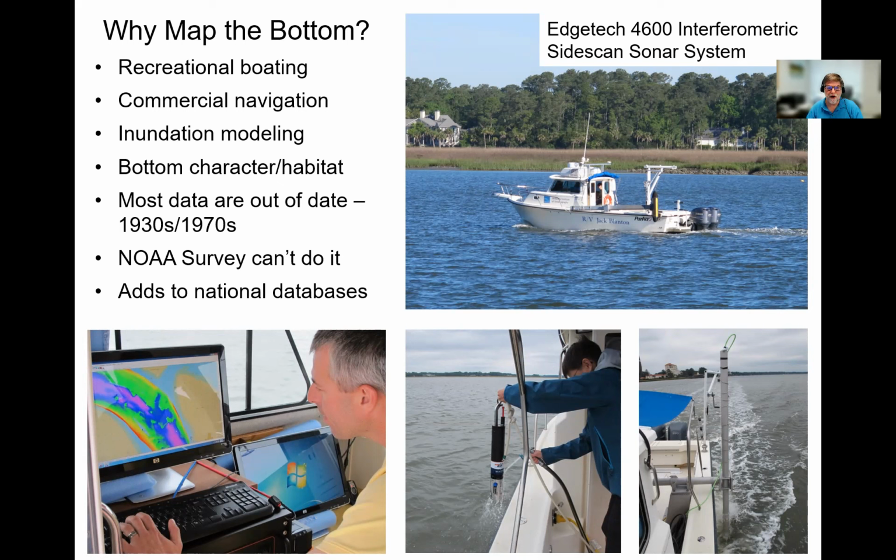Also, the bottom character and habitats can be mapped very easily using Sidescan sonar, which we'll talk about in a moment. And fundamentally, most of the data here in coastal Georgia is out of date. Most of the sounds were last mapped in the 1930s, other than areas that are important major ports, Brunswick and Savannah.